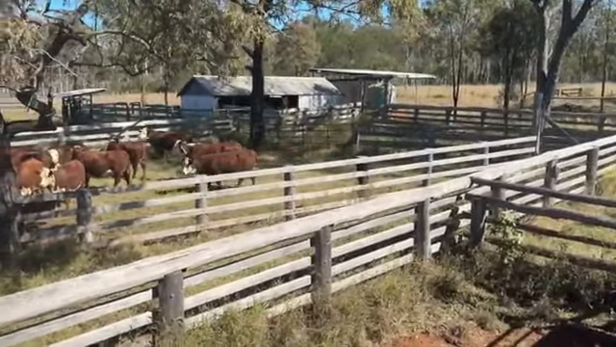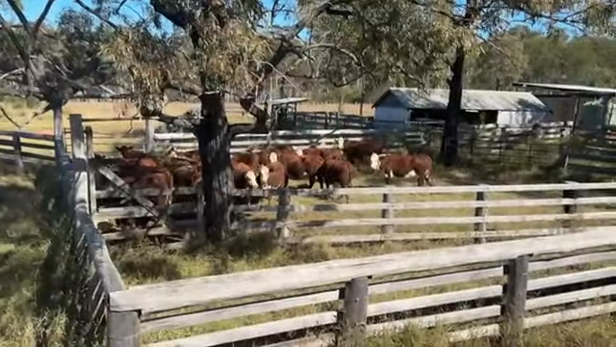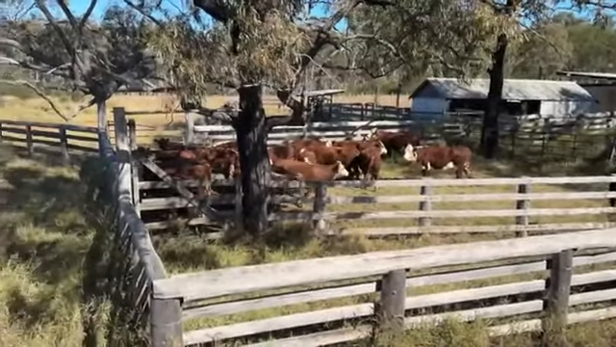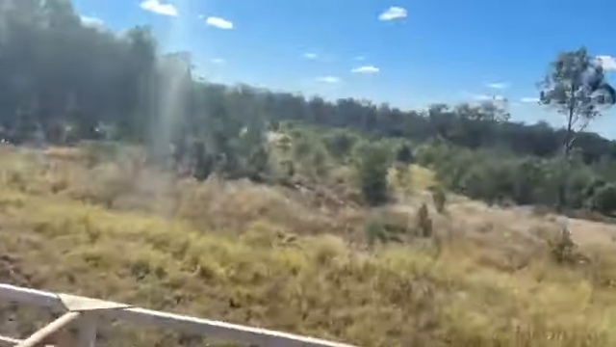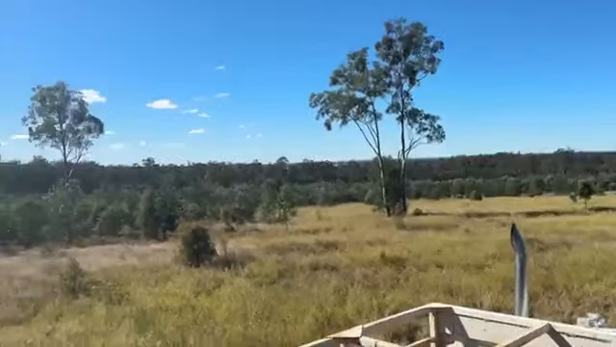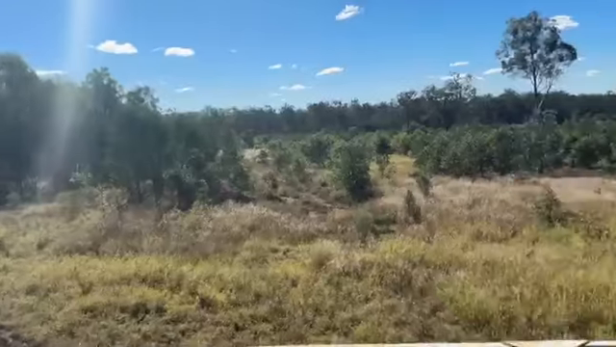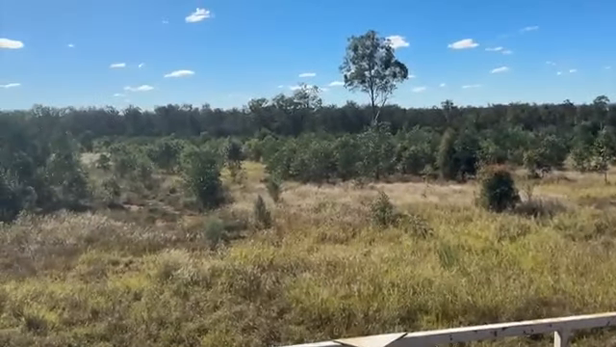Now we'll go and have a bit of a bite to eat, and let them out of the yards, and then go and open the gates. There's plenty of feed out here for them. Just leave them here in this paddock for a month or so. Let them chew it down a bit, then we'll let them out to the bigger paddock.